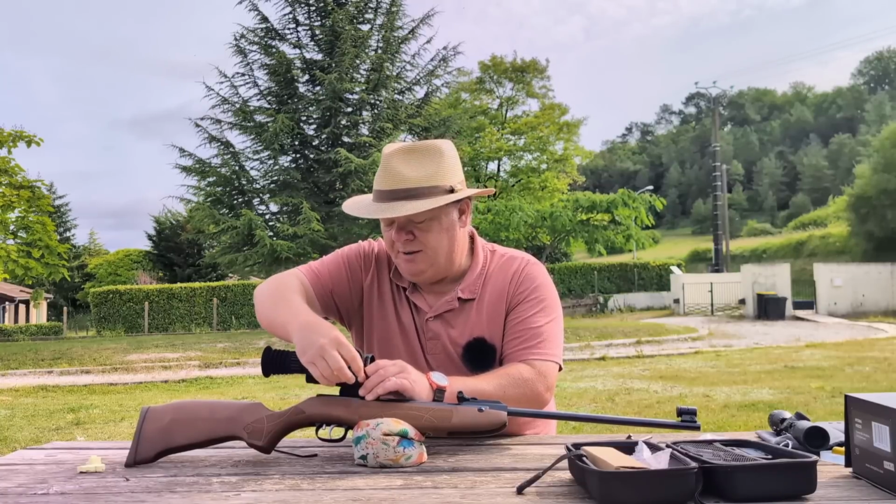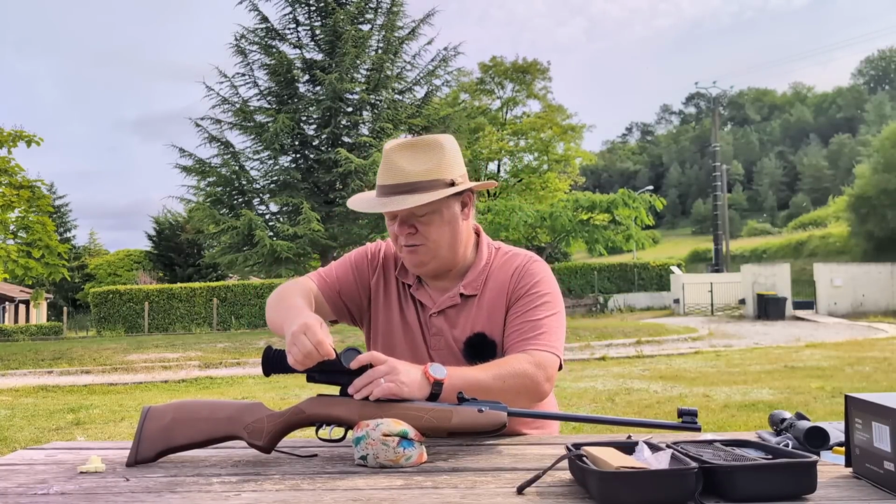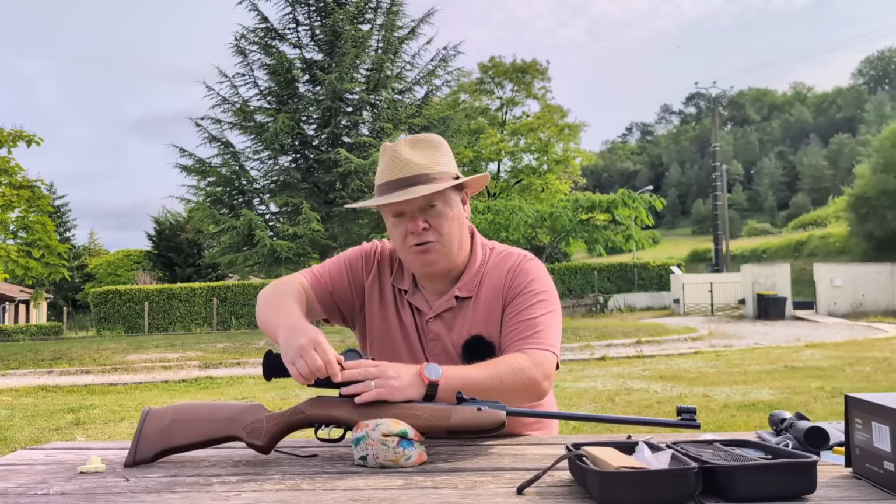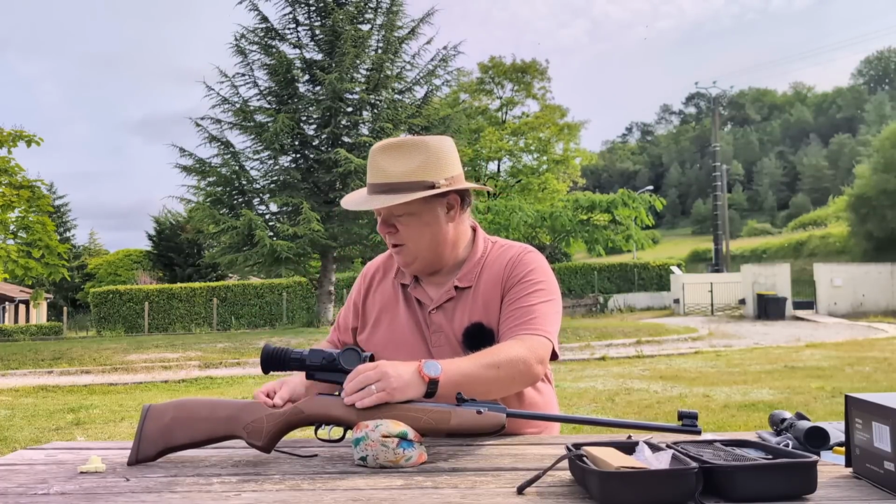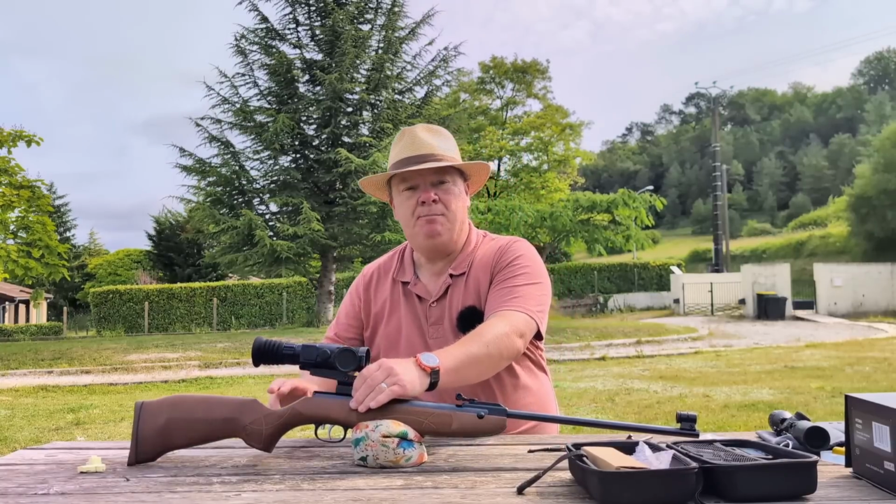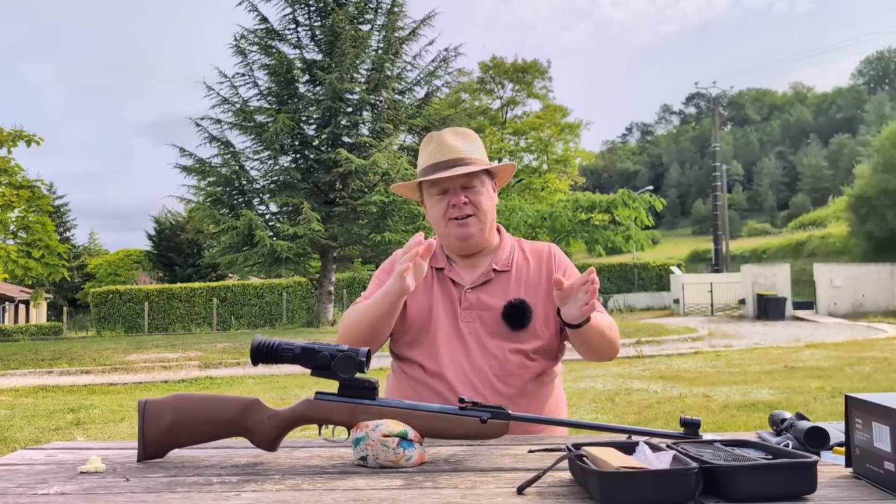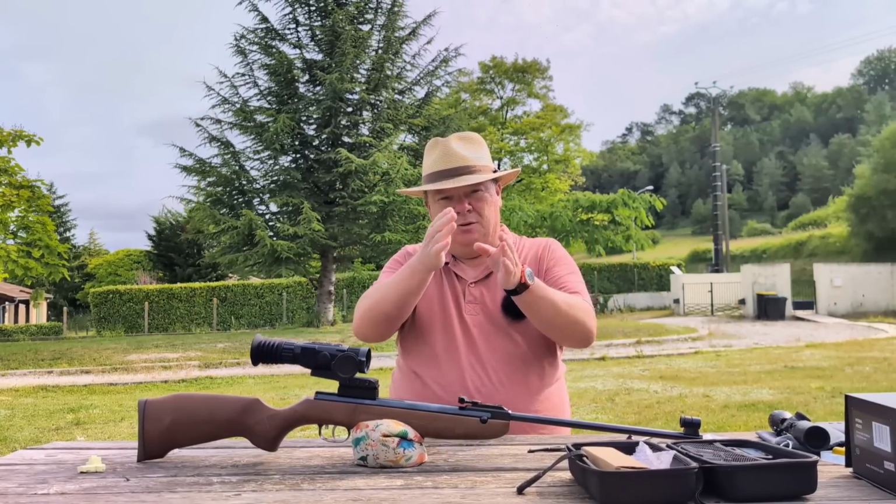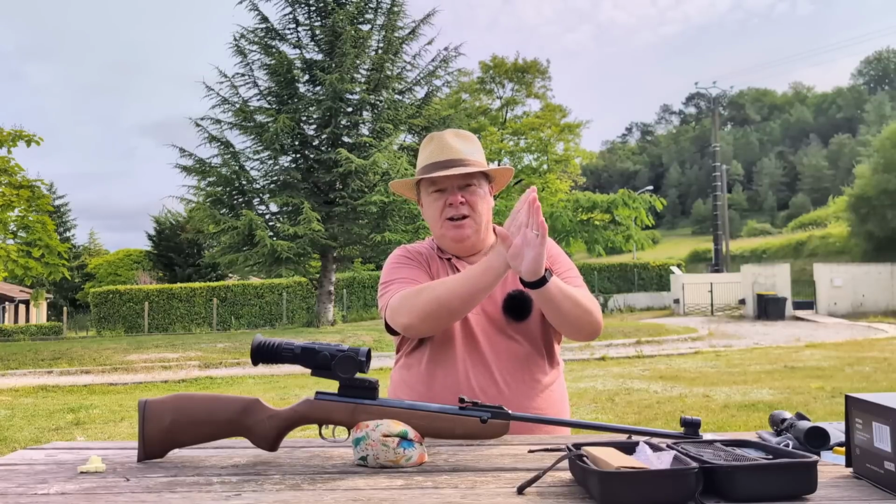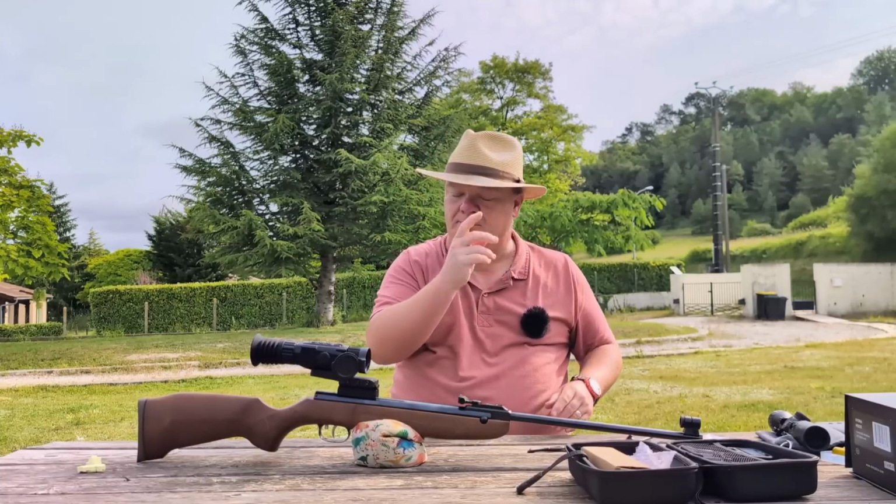So with a normal glass scope that you look through with all the lenses, you have parallax error possibilities, which is where, if your head's not in perfect alignment with the scope, you will find that the scope reticle, if you move your head and keep the gun still, can move across the target, introducing parallax error.